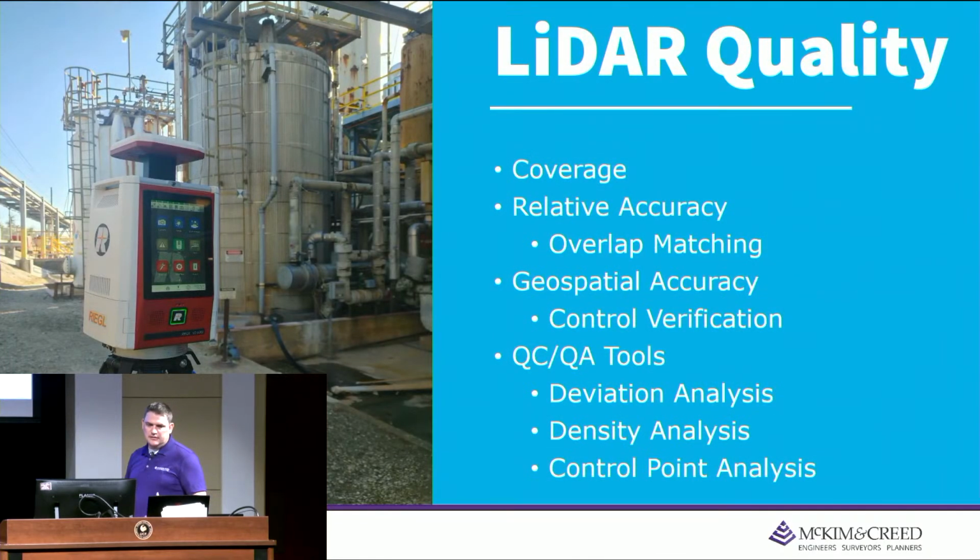So now we're going to dive into a little more of the LiDAR qualities and some of the things that TopoDOT is really the champion for. LiDAR quality consists mostly of your coverage check, relative cloud-to-cloud accuracies, and the geospatial accuracy. Where is it in the right place in the world? And that comes into play, as Don said, when you're merging together multiple data sets. It's very important that your geospatial accuracy is correct and your control is tight across all portions of your project.